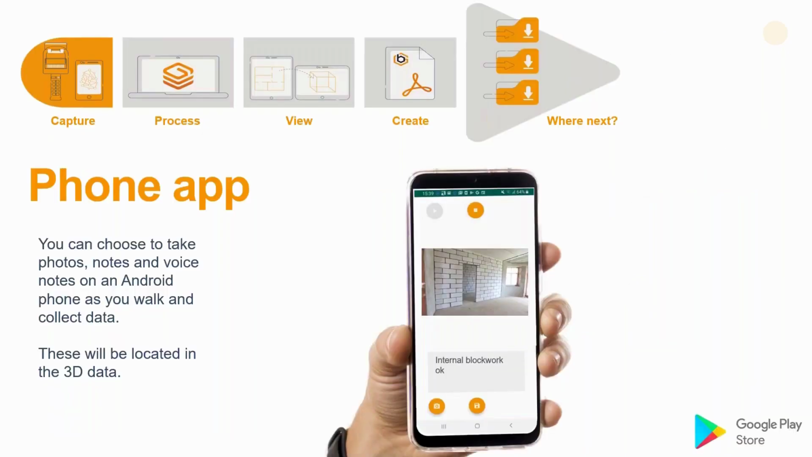We've also developed an app for your Android phone that allows you to capture photos and notes of vital areas of the construction project. This is particularly important for site teams who want to capture things like wall cavities before they're boarded up, fire safety locations around the site. The notes function can also be used as a snagging list while doing your data capture.